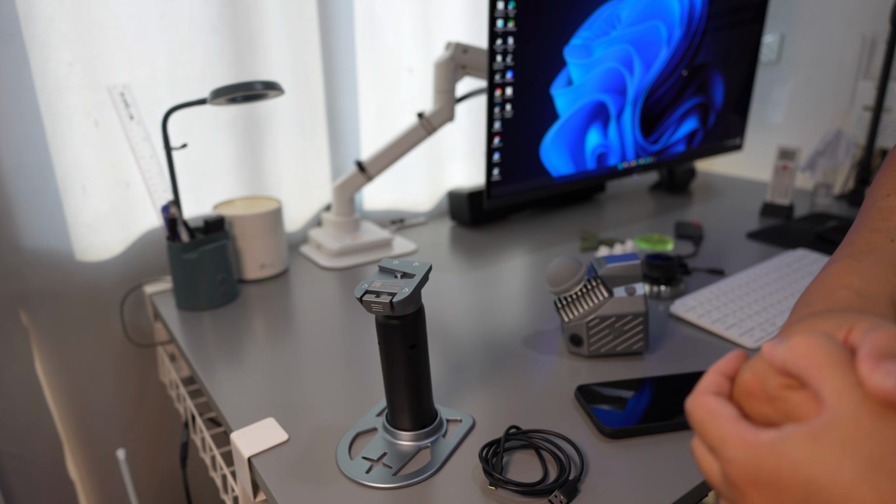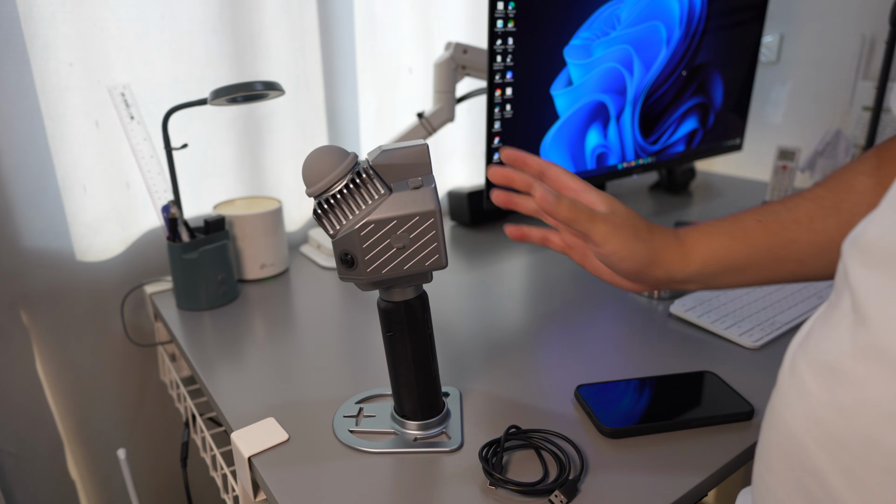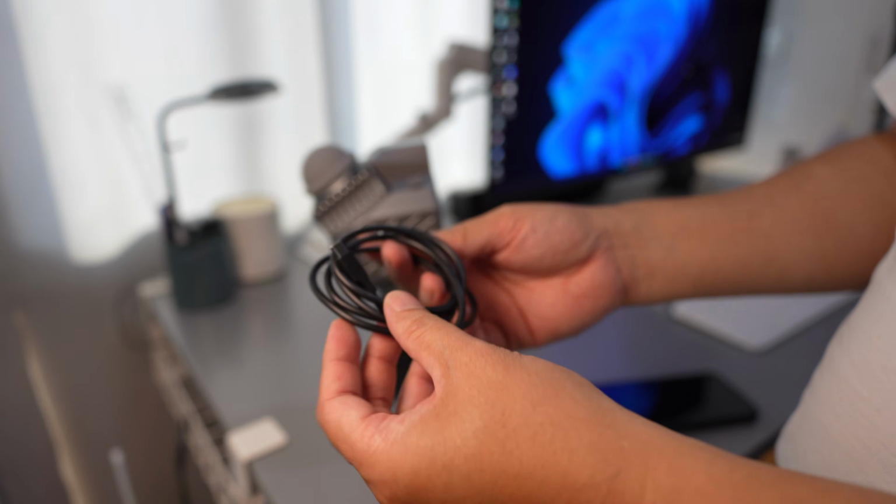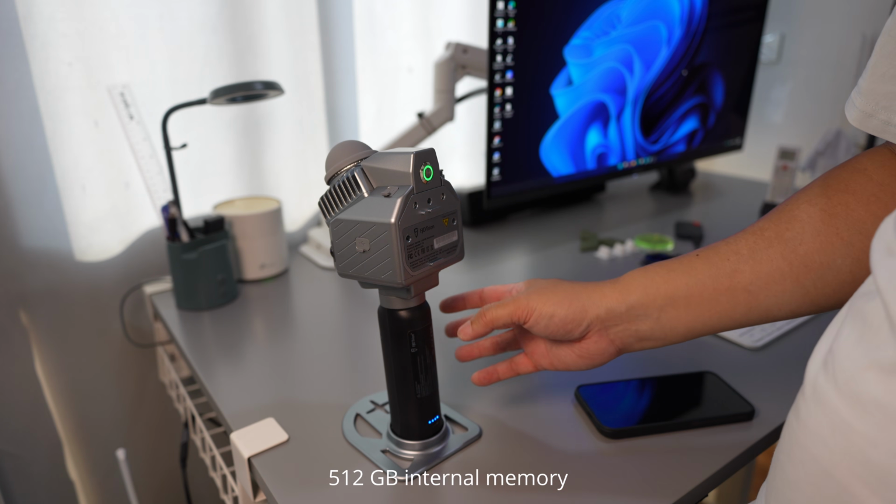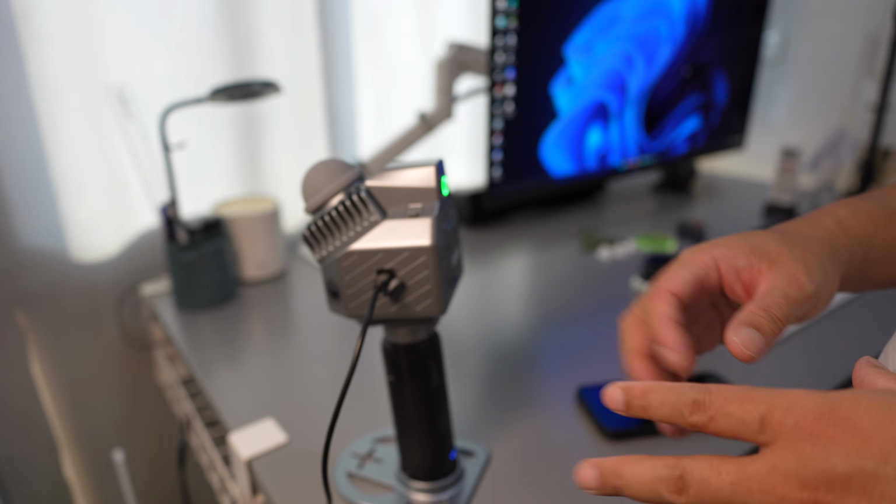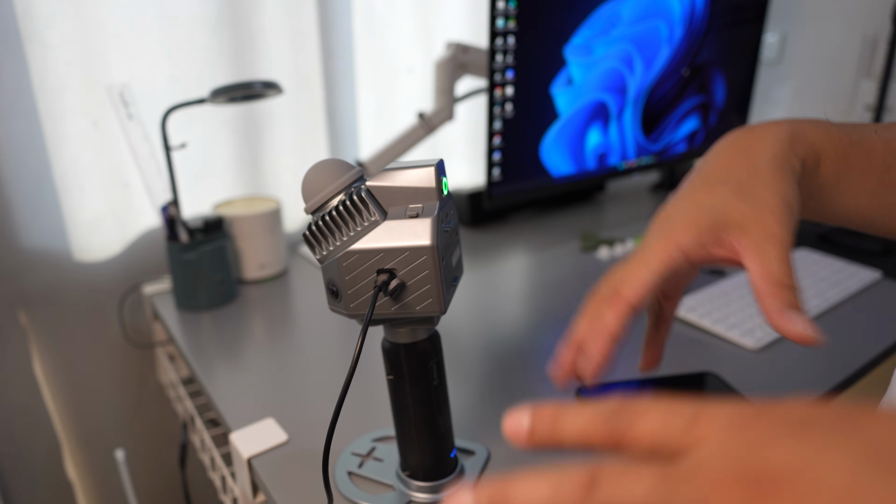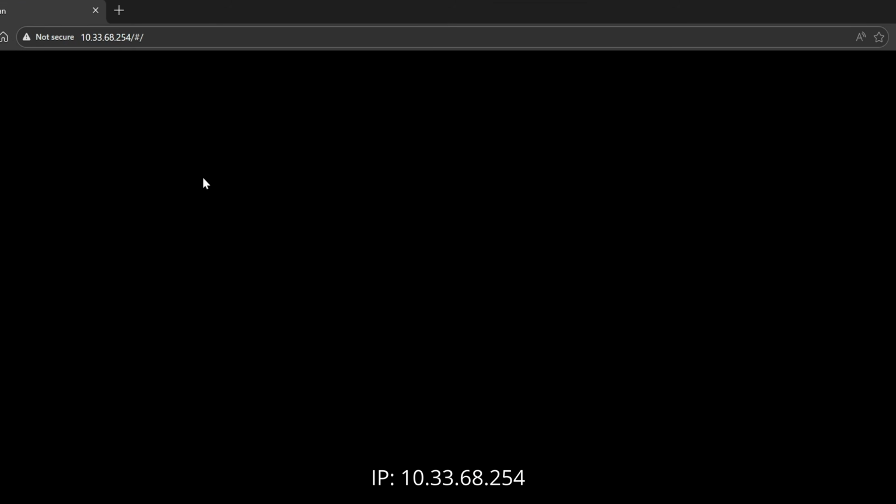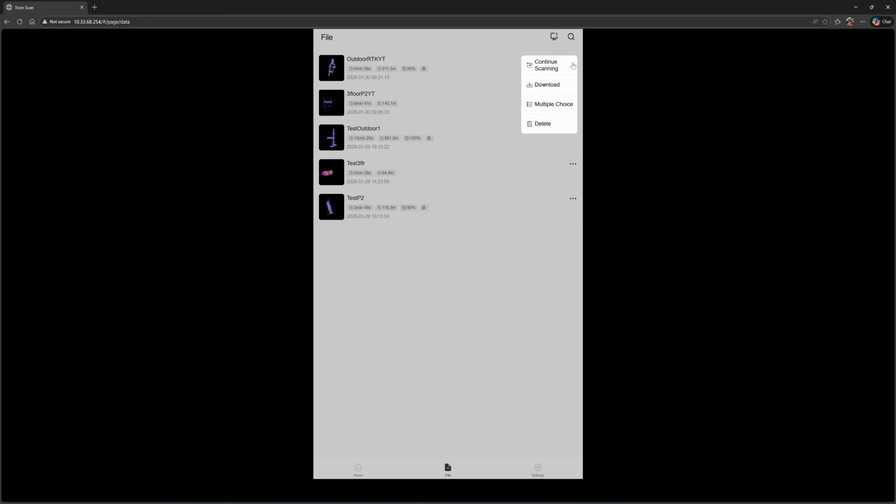But I found that the fastest way would be connecting the scanner to the PC using a USB cable, because it has no SD card storage. And then you plug this into your PC. It connects using Ethernet, so you need to access it using the web browser. Enter the interface, the same one that you connect your phone to, and then you can download the files.